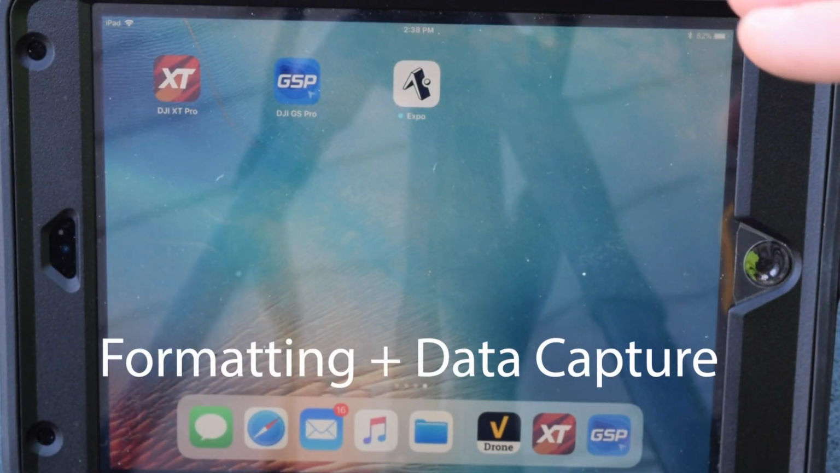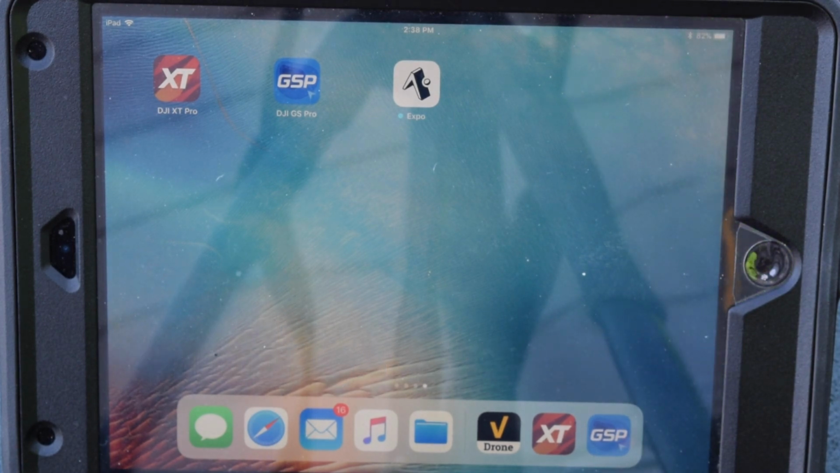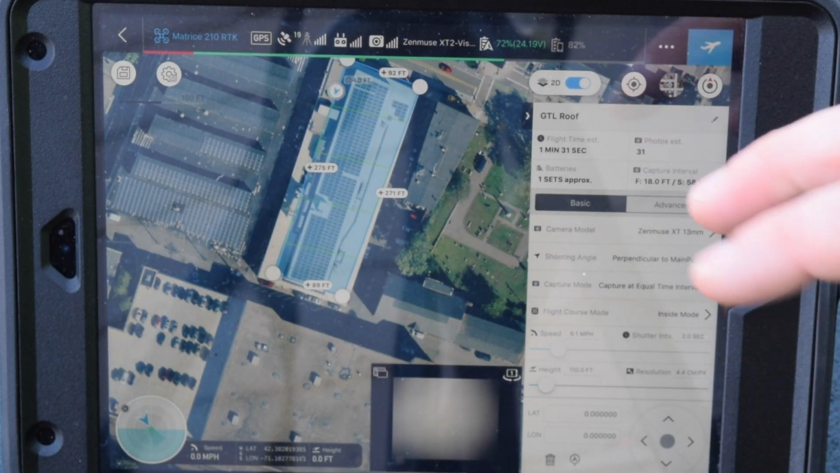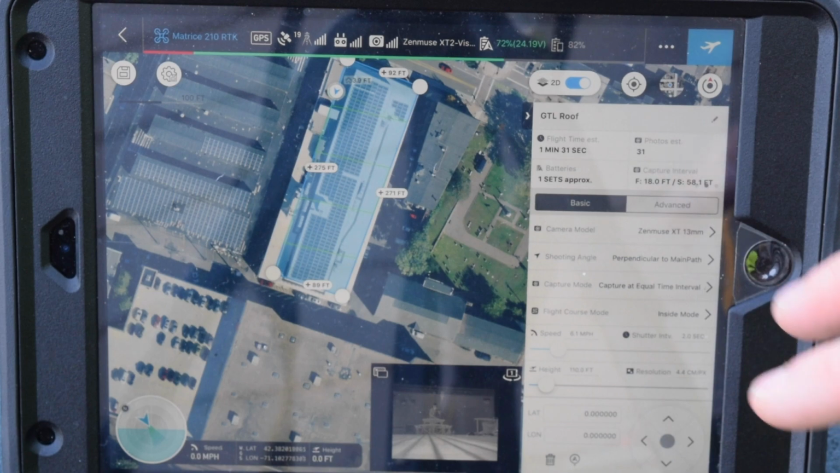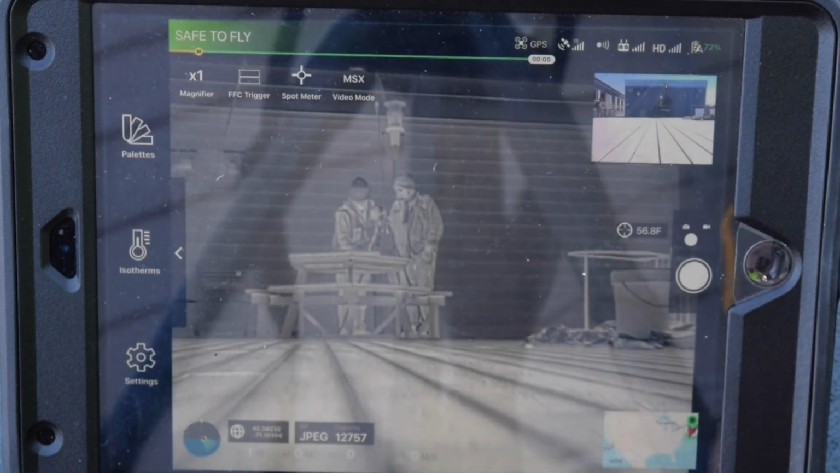Okay, so a lot of questions around which flight apps and which file formats we get quite often. And the answer is when you're inspecting solar, we always want to use the radiometric JPEG. We have Ground Station Pro, which we're using, so that sets up our flight path and how we're going to fly. However, in Ground Station Pro currently, there's not many options to set up thermography settings. But luckily, we can set those up in DJI's XT Pro app.